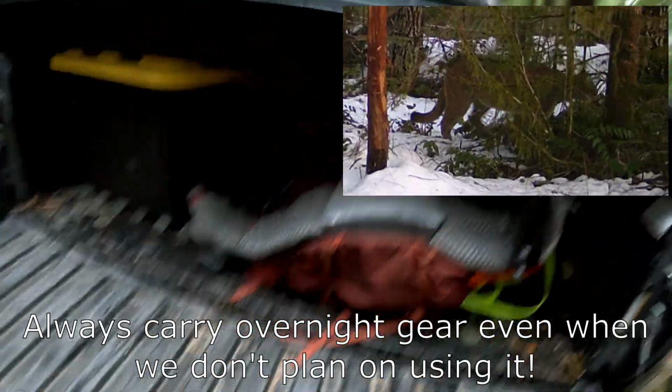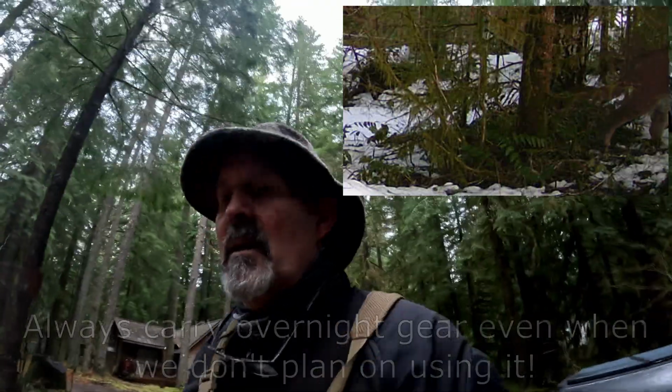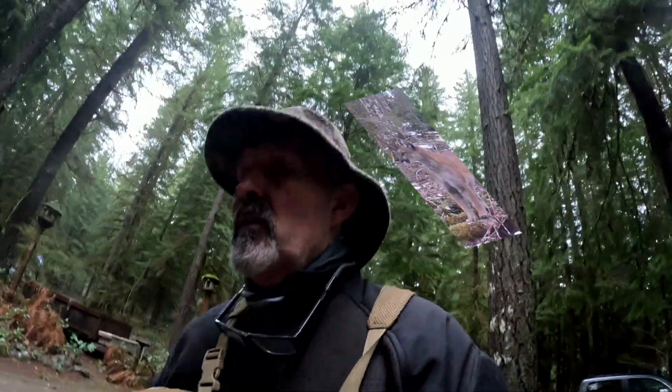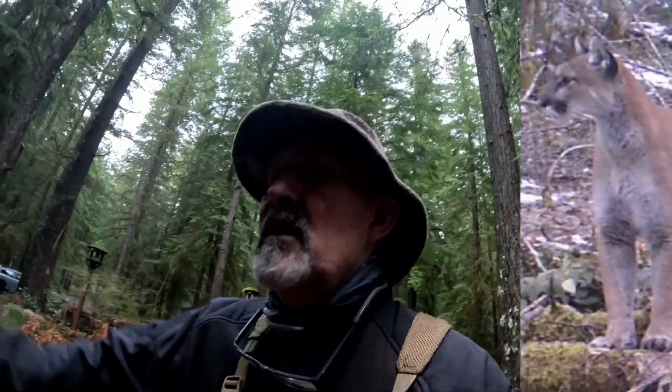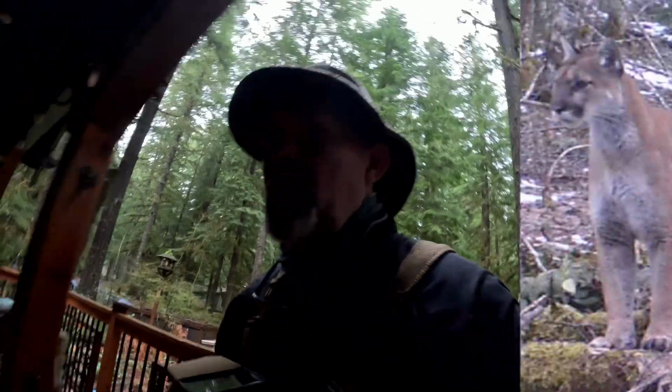There's about 10 cameras in there. I'm going to retrieve probably 3 or 4, and hopefully if we don't run out of light and there aren't trees across the road, we'll set the rest of those 10. Anyway, thanks again for joining us at Trail Camera Adventures.